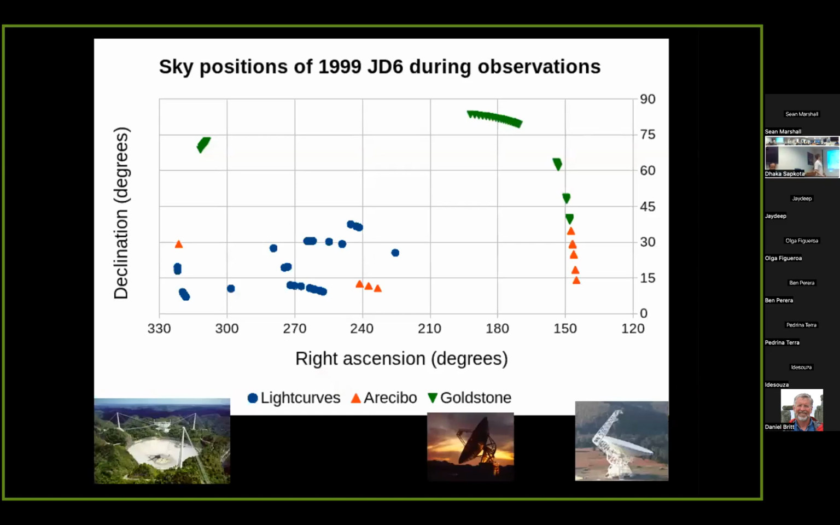So, great coverage, a lot of different viewing geometries here. This is part of the right ascension and declination of JD6 during the different observations from Arecibo, Goldstone, and triangles, and then light curve observations or the blue circles. In general, this is good because we get much better constraints on the rotation state. Sometimes we're seeing it broadside, sometimes close to pole on, given many different days. You can constrain that much more easily than otherwise.